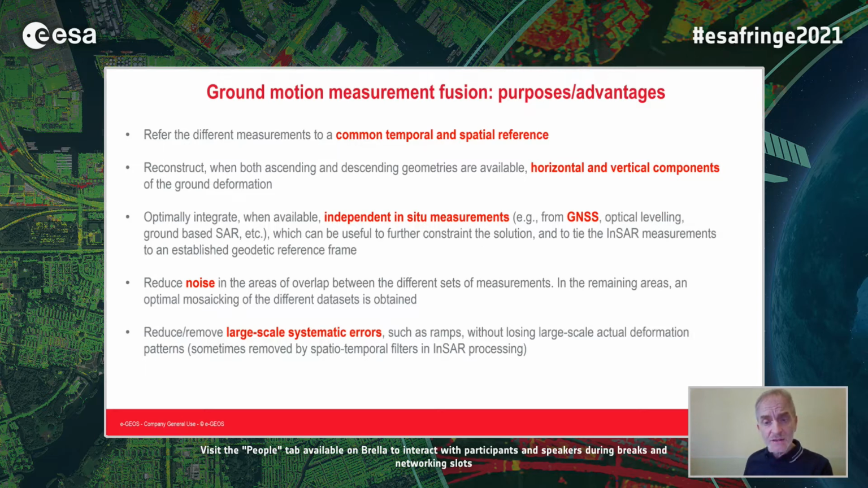It's also interesting that it is possible to remove some large-scale systematic errors that we risk having in InSAR processing.